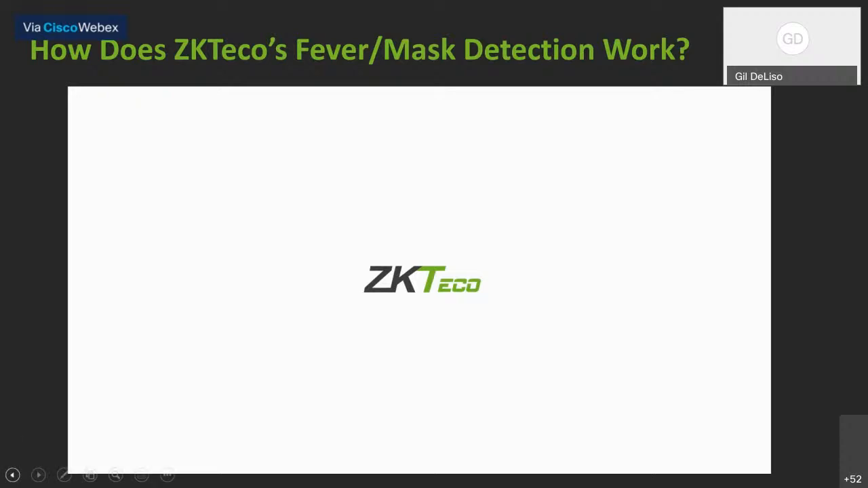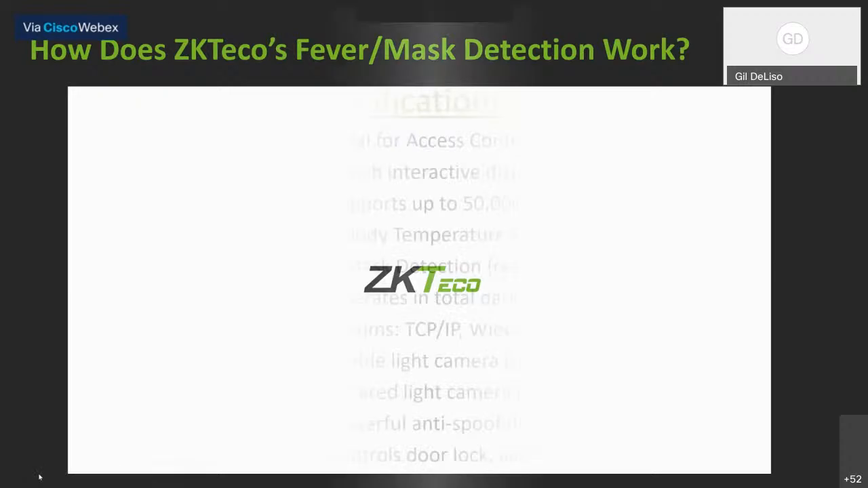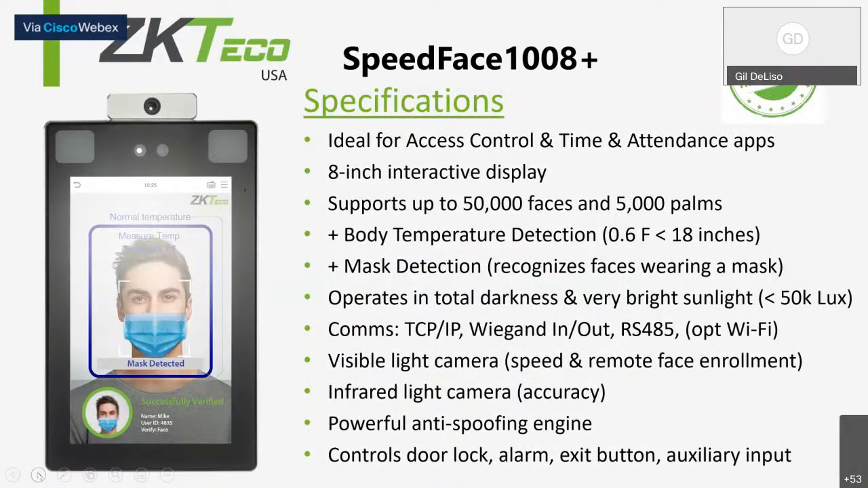The ease here is that it's connected directly to your access control system or a standalone. So you've got a number of options by using ZK SpeedFace Plus readers, because you can take direct contact closure information out, trigger alarms. You can talk directly to your access control system, or you can work with our software, and you can also use it in connection with our software and have a complete solution. Our SpeedFace readers can be integrated to turnstiles. They can be put on a wall.